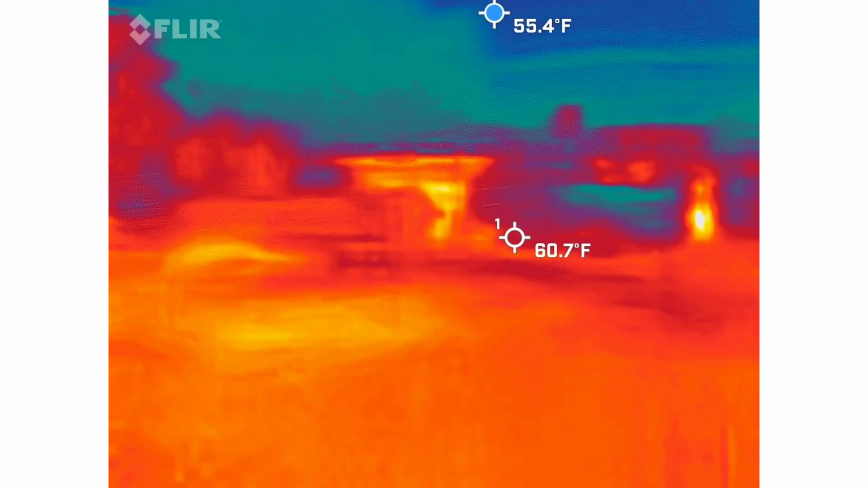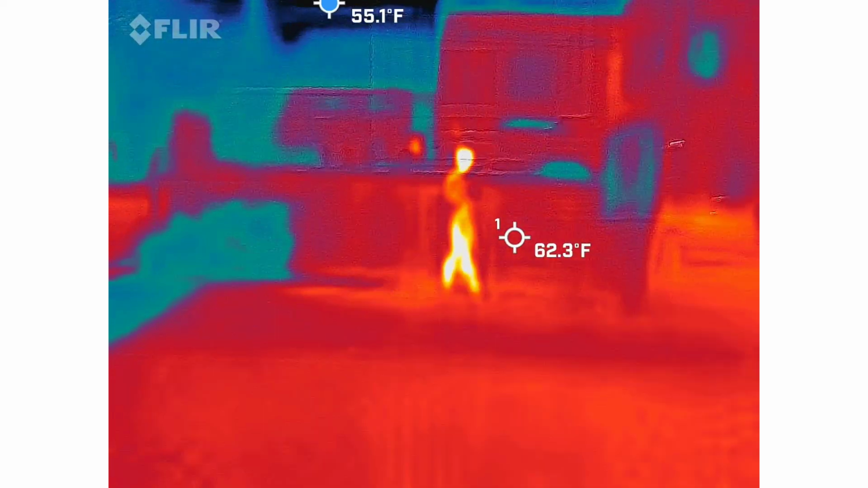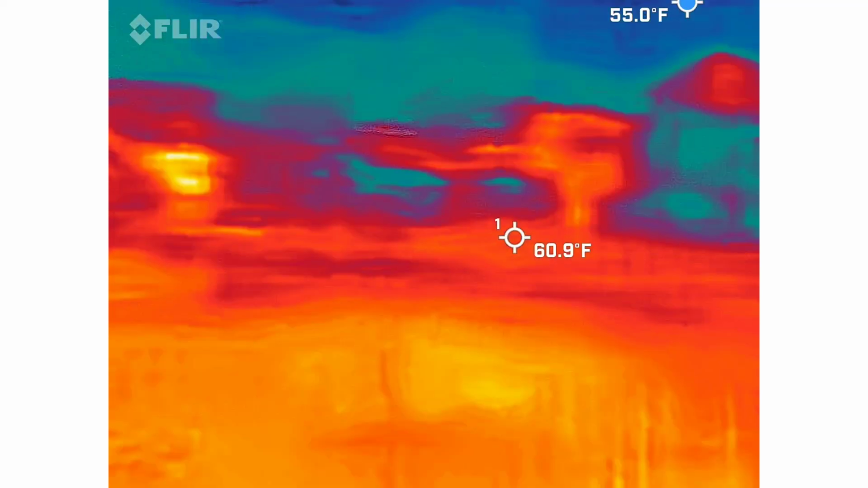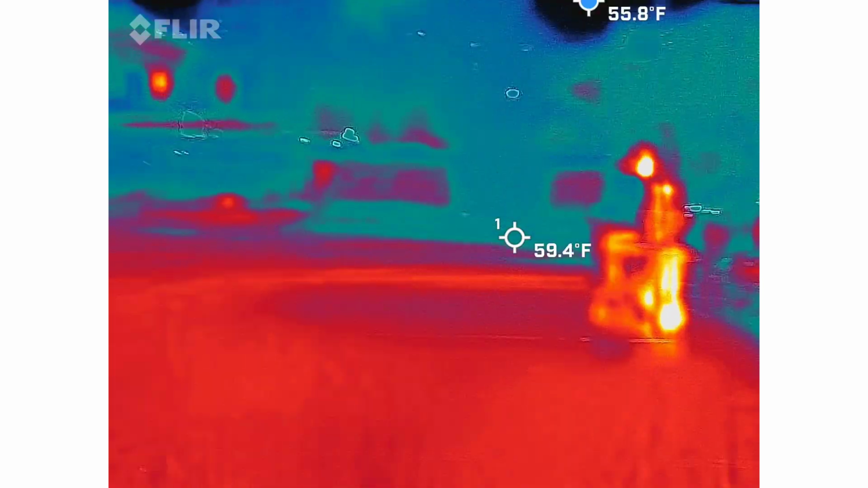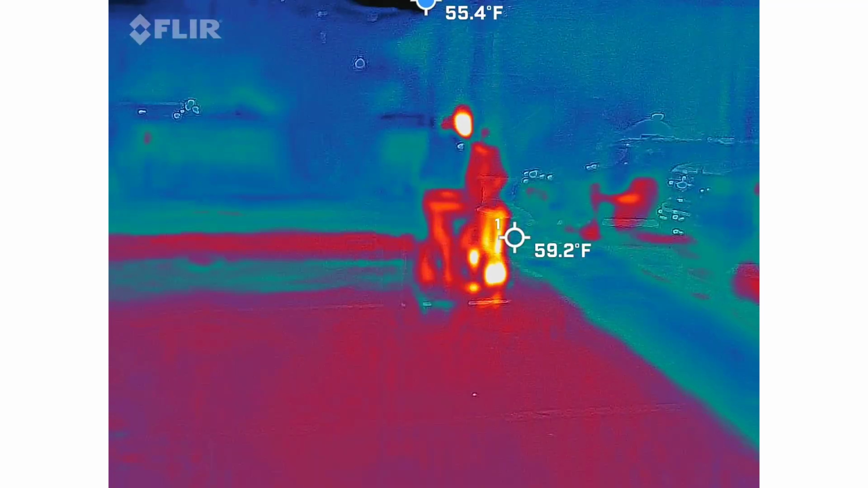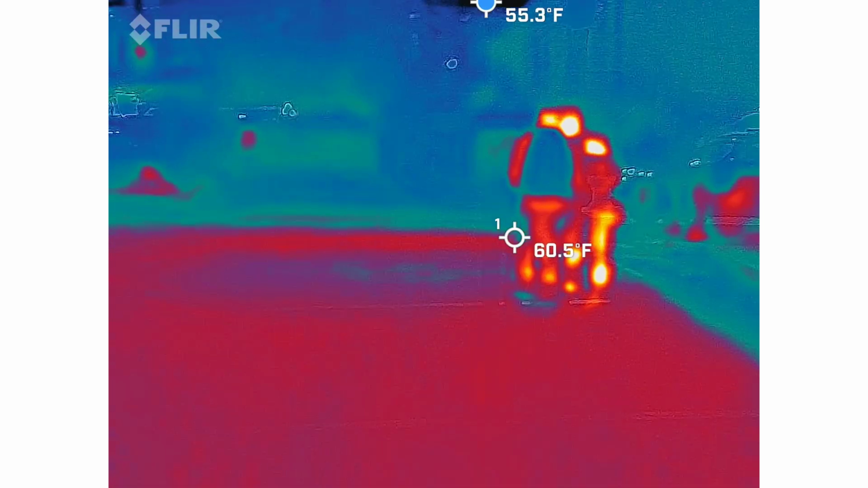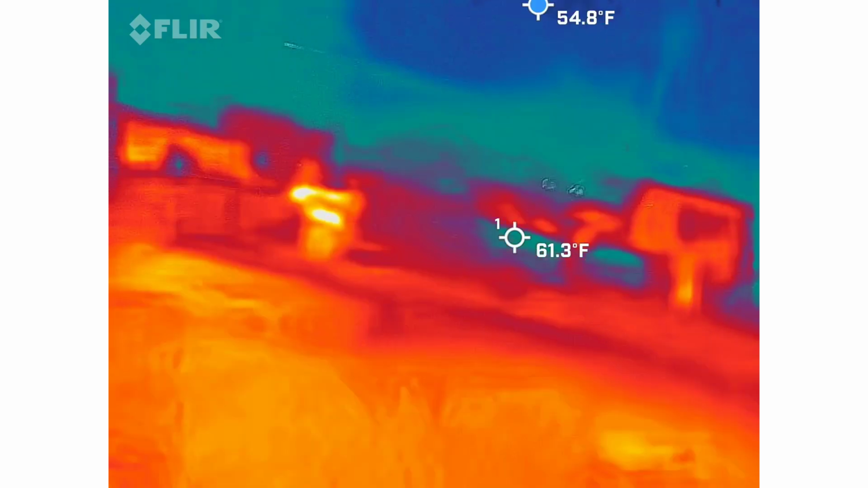Anything we got? Cleared it. I'm ready for the next location. Now we'll see.